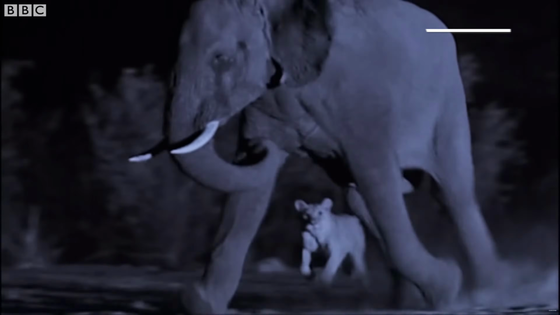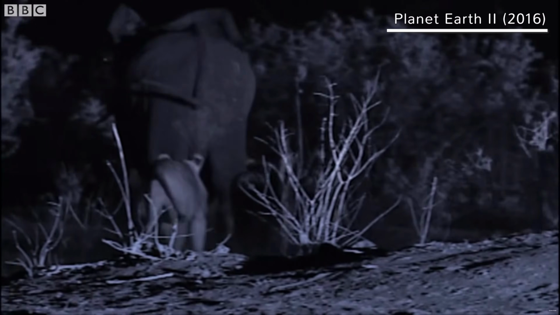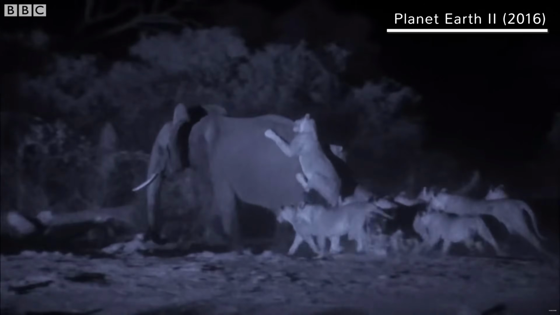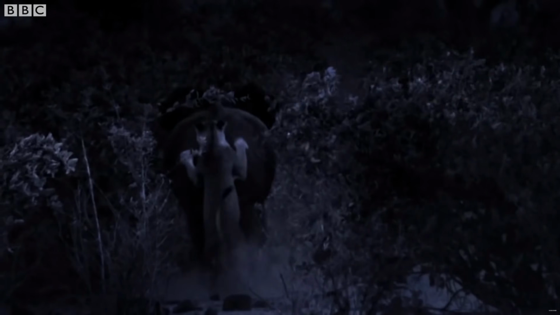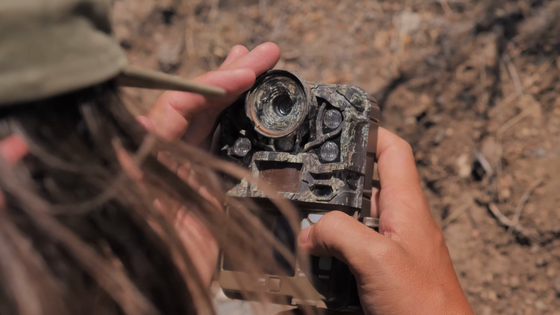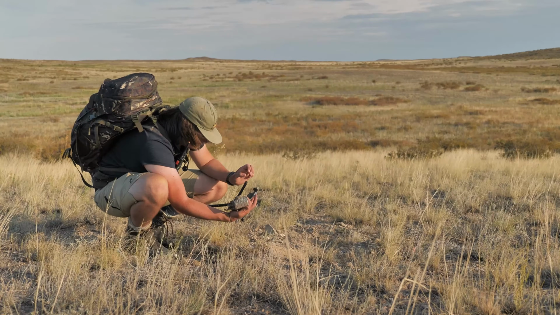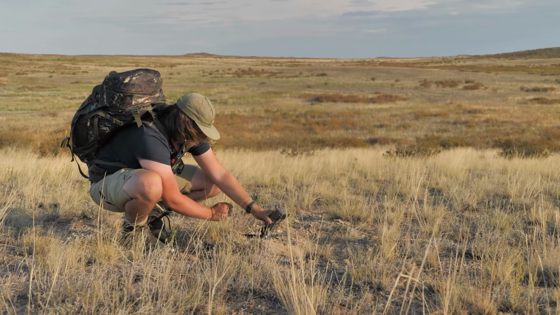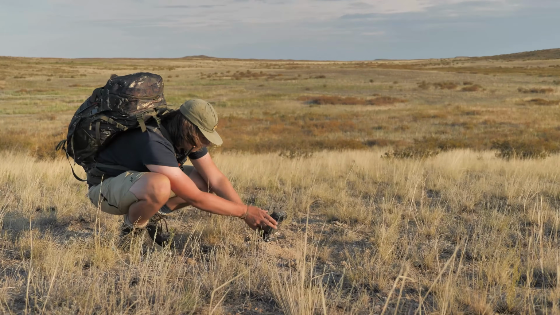The use of infrared light is a technique used in some productions. Here, for example, they placed a lot of powerful infrared lights on a truck and drove parallel to their subject while filming with an IR modified camera. By the way, trail cameras use the same technique and also work with an infrared sensitive sensor and infrared LEDs. They use either almost or totally invisible infrared light to illuminate their scenery. They are labeled as low glow or no glow LEDs.